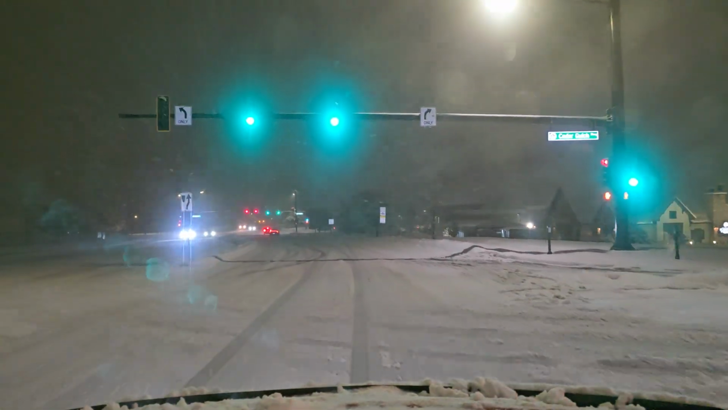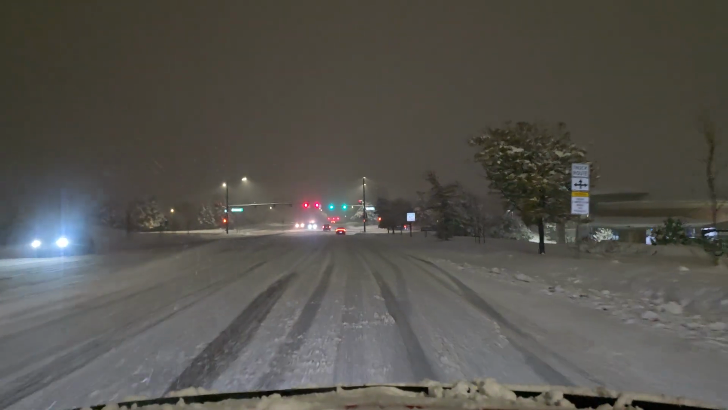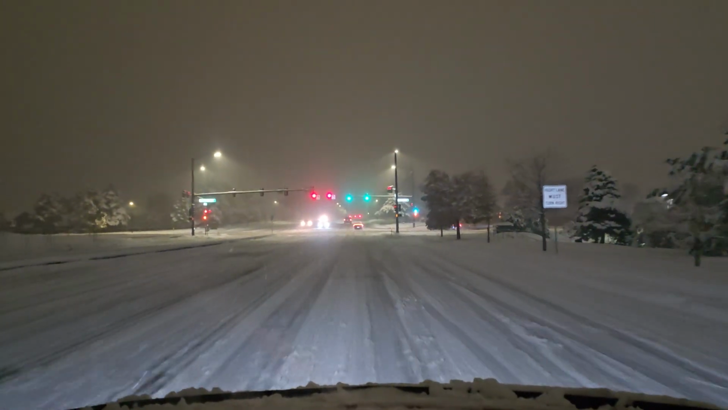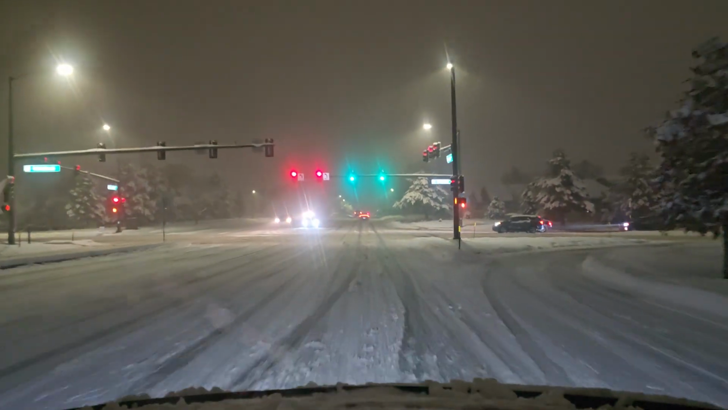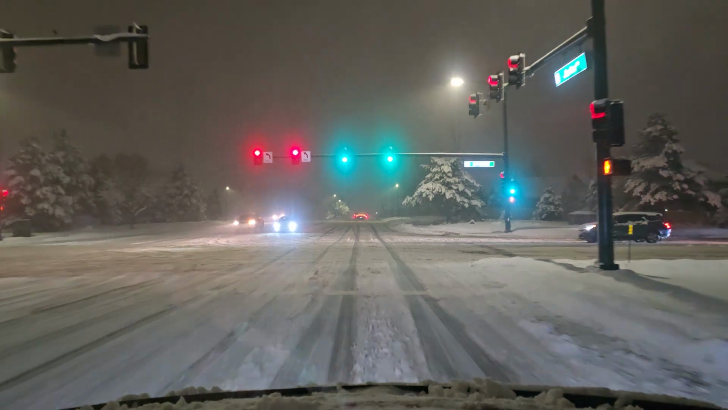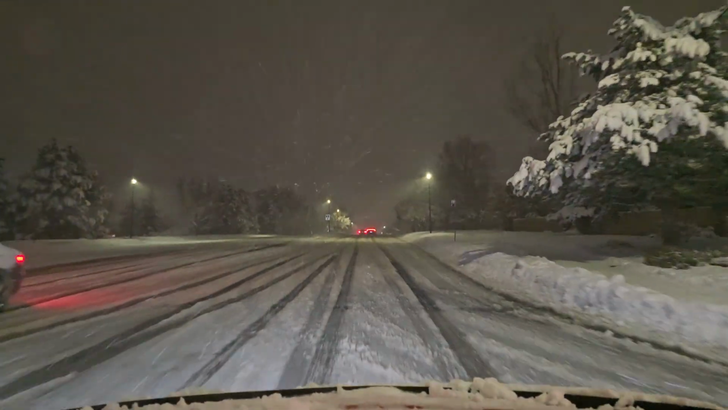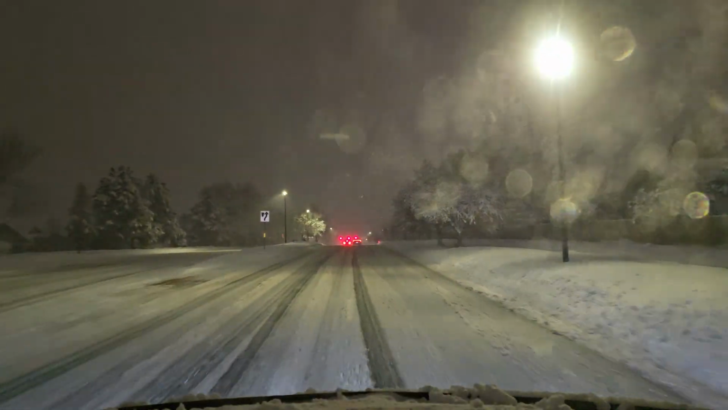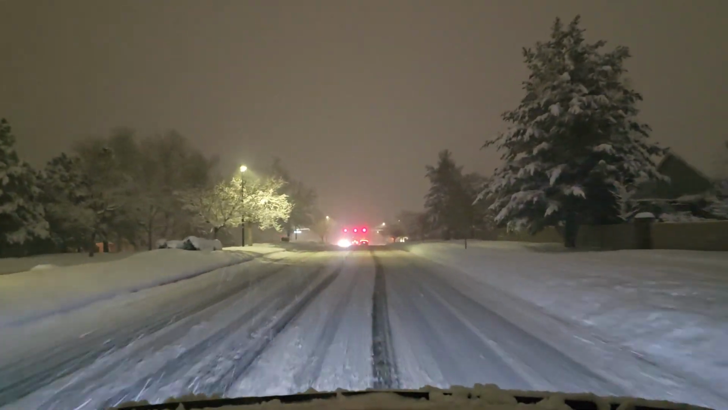As I was explaining to somebody earlier, I'm never worried about me because I drive slow and safe, and I have mud and sand tires on my truck right now, which are doing surprisingly very good in the snow. I worry about a lot of other people who are driving too fast, people who think that four-wheel drive means that they can do whatever they want, or all-wheel drive means they can do whatever they want.